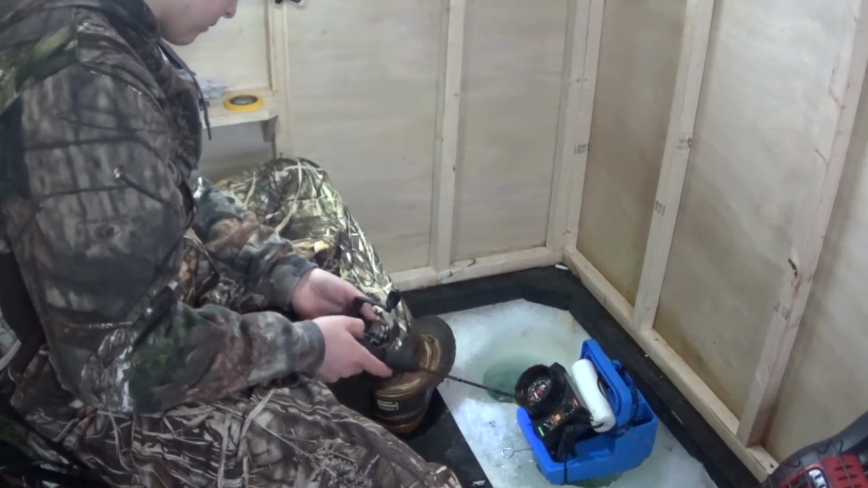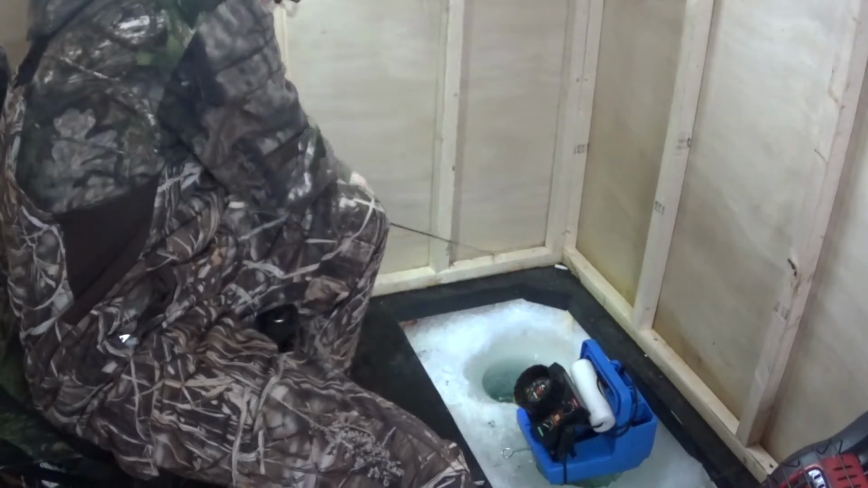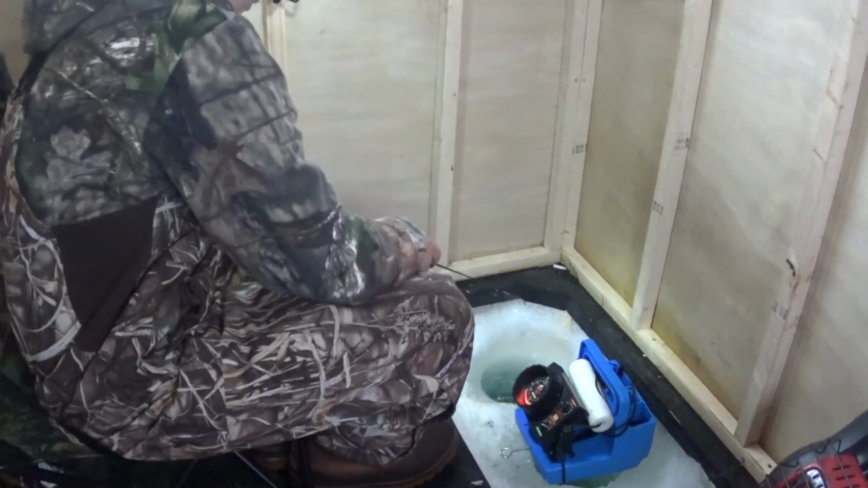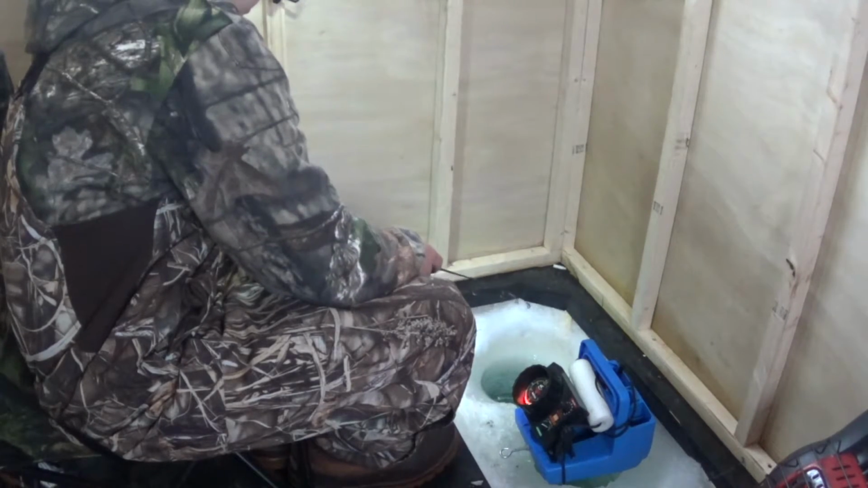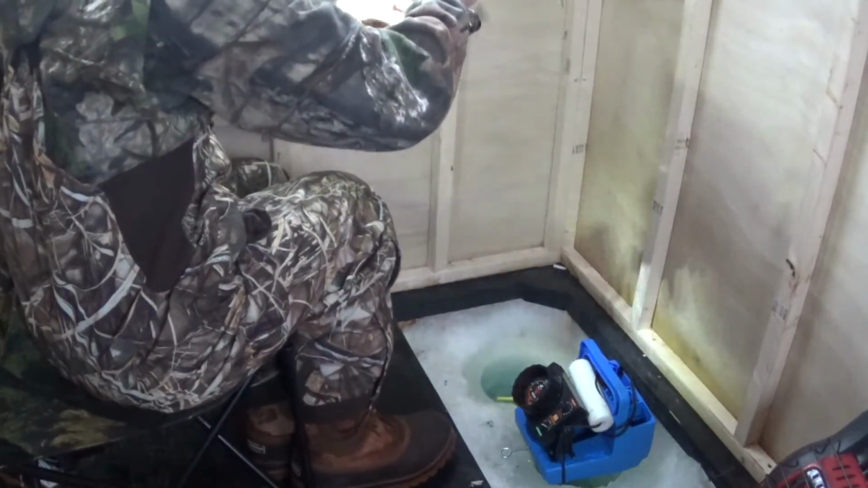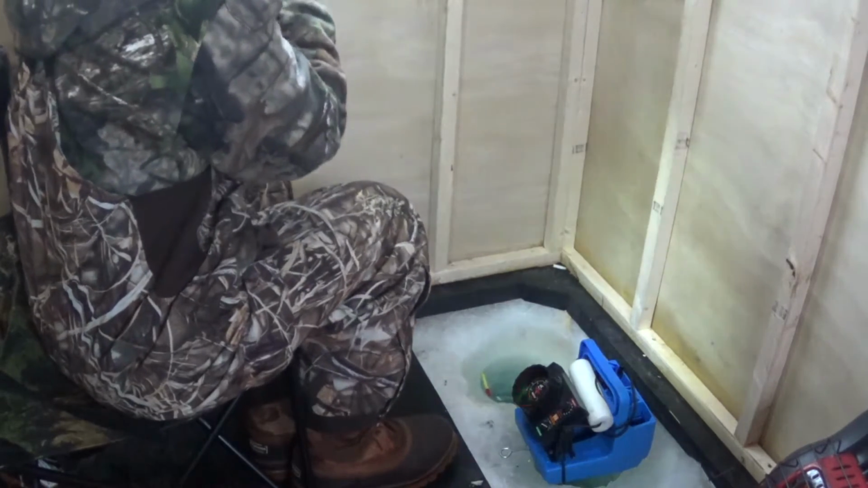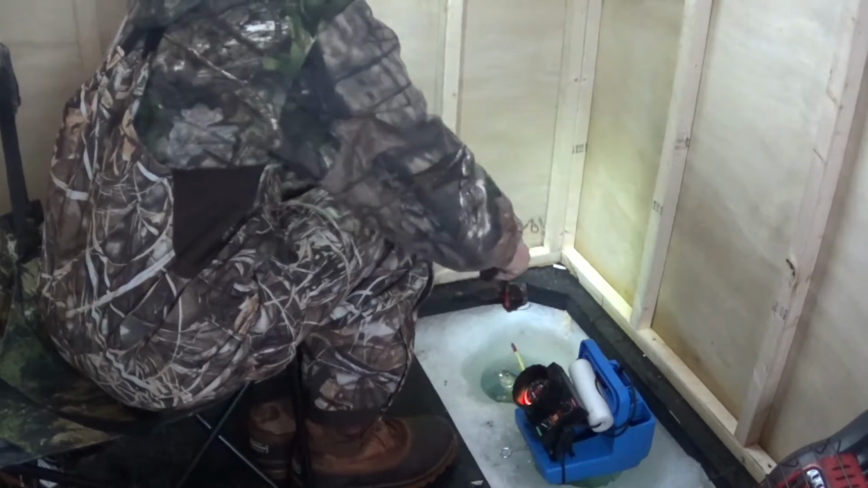Oh, there goes my bobber rod. There goes my bobber. There we go. There's a crappie. There we go, guys. There's some action for you. Got him. Finally got one.